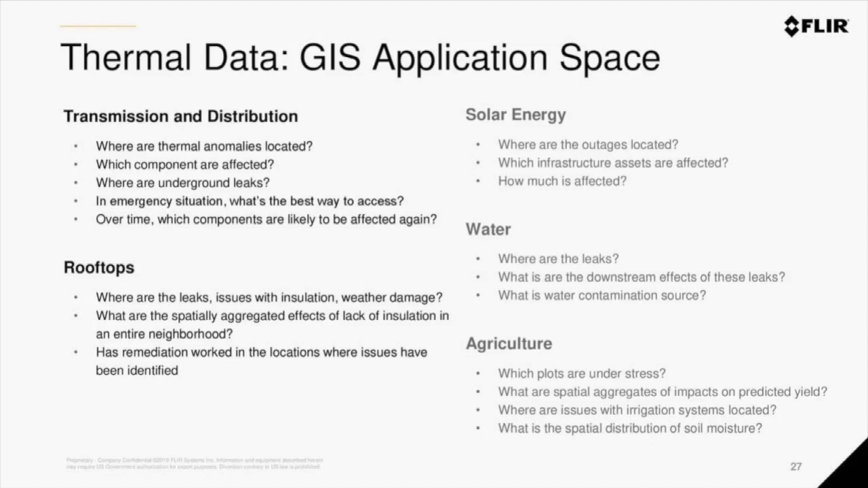And finally, yet a more complex question we typically answer with GIS is, over time, which components may be likely affected again. And in a situation where remediation has been applied, that is, we've already identified some anomaly in the past, has that remediation actually had an effect over time?